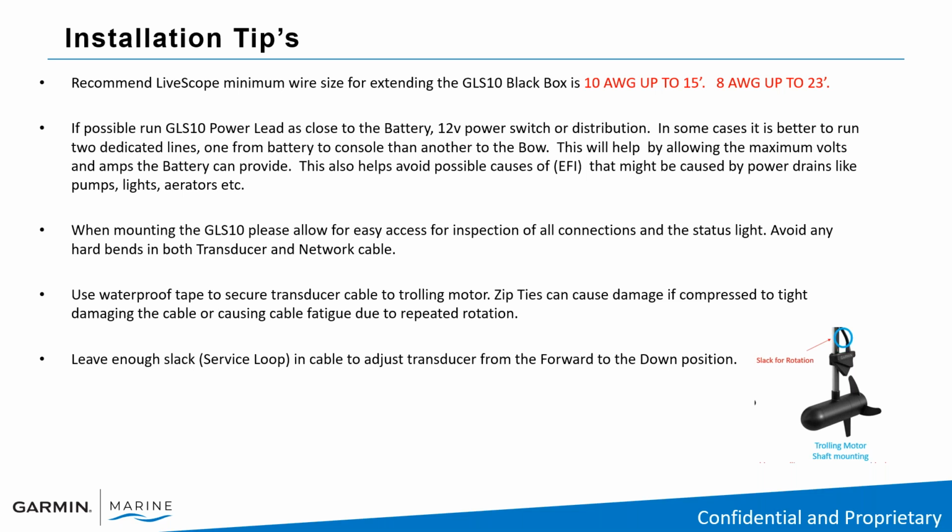And that will introduce possible EFI, possible noise, resulting in a poor picture. And last but not least, leave enough slack, or what we call a service loop, in the cable to adjust the transducer from the forward to the down position.